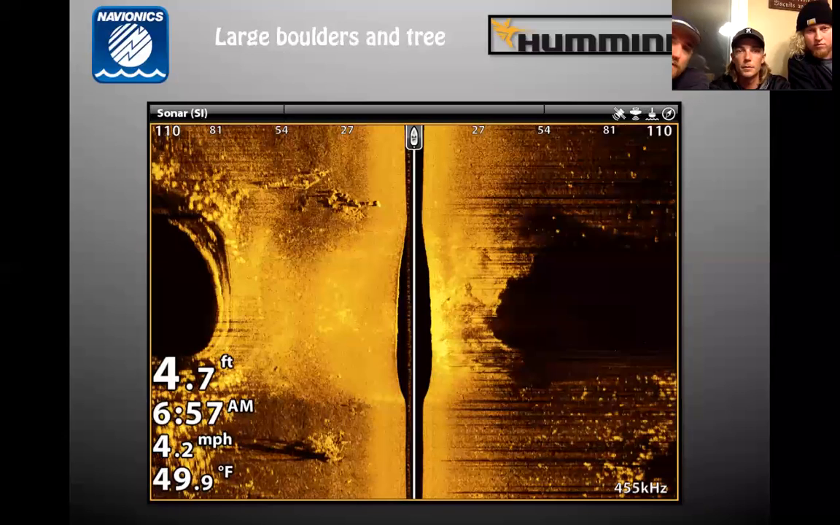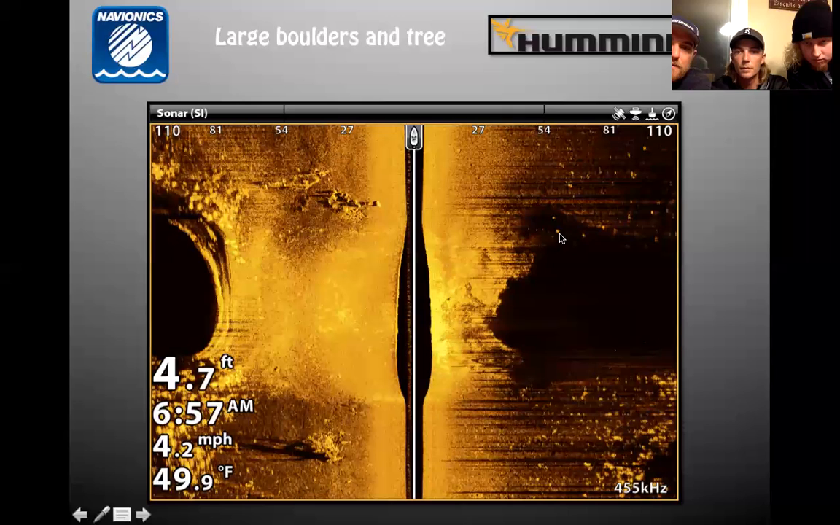Same type of deal here. What is this? Large boulders and a tree. Where's the tree? You can see the shadows down there. Oh, the tree down here. Yep, definitely. Brush pile. Hard in here, too. This whole center range is real hard. See where it breaks off here too. Straight drops. These fish? Yeah, most likely.